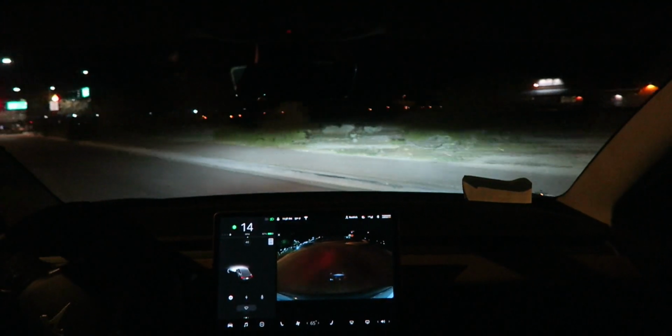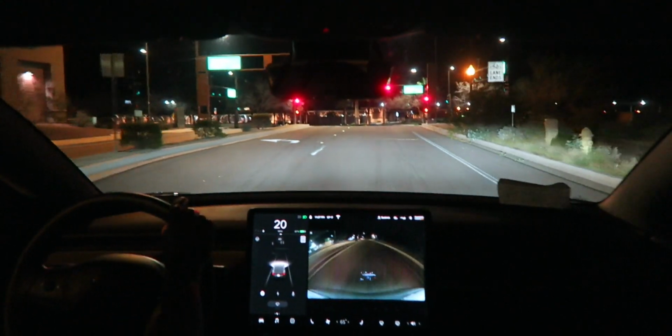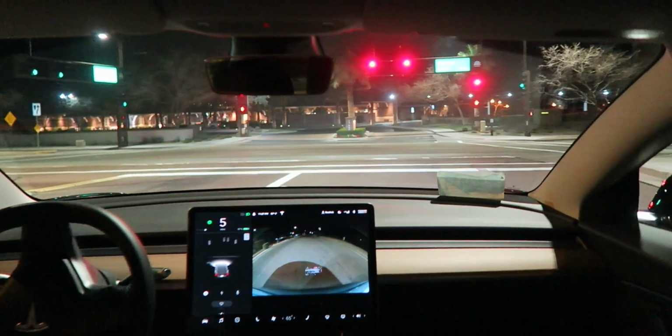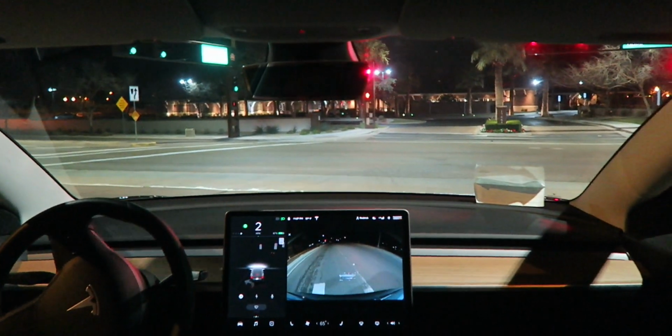Okay, so now we're on the road and I don't know where to go. I guess we'll just go straight. Oh, I gotta wait for this light to turn green. Why is it red? There's no one here. Wait, no, I gotta turn left here. It's going into a parking lot. Well, it still needs to turn green though.